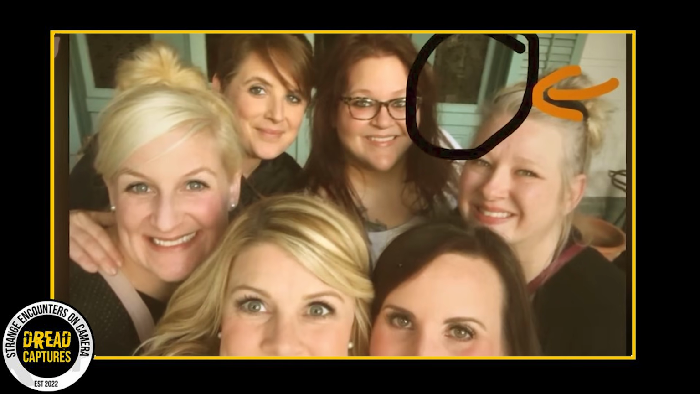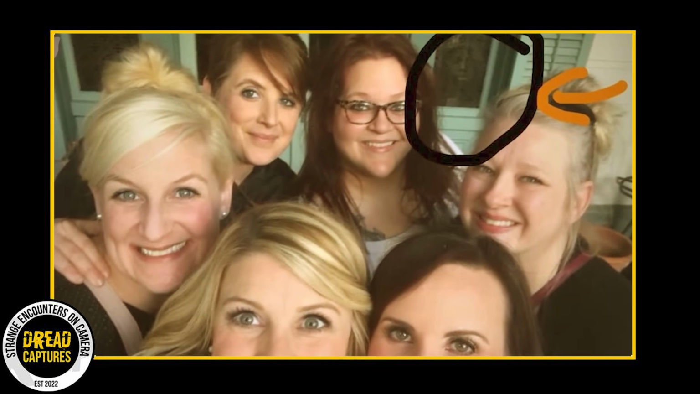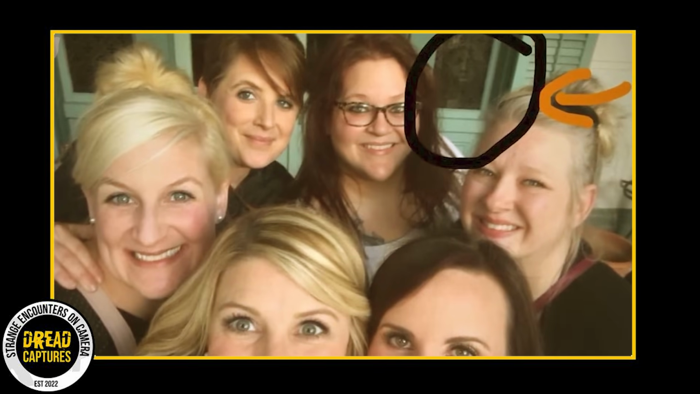People who've seen the photo have offered different opinions. Some say it could be Chloe, the ghostly girl, while others think it's just a trick of the light or a shadow. I'm not really sure what to think, but it definitely made me jump in my seat a little. Let me know what you guys think. What or who do you think was really captured in that photo?